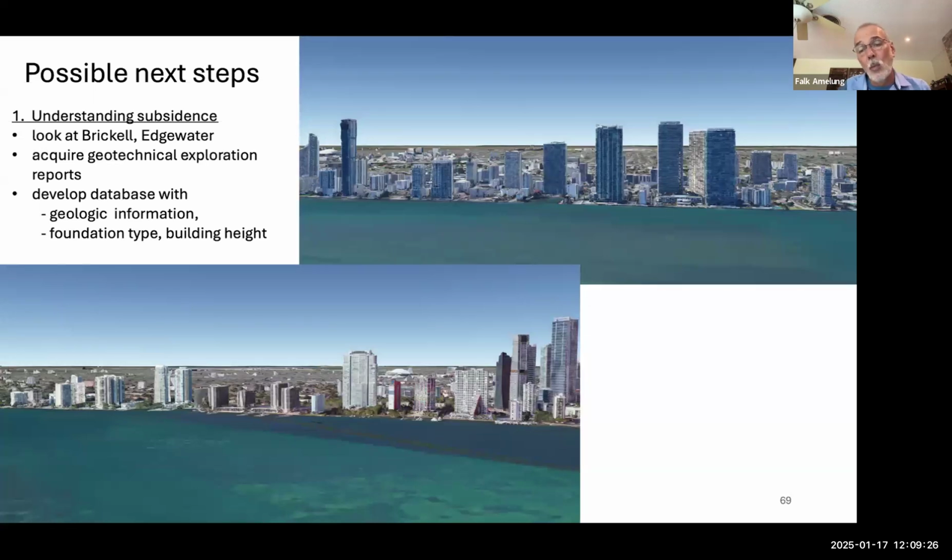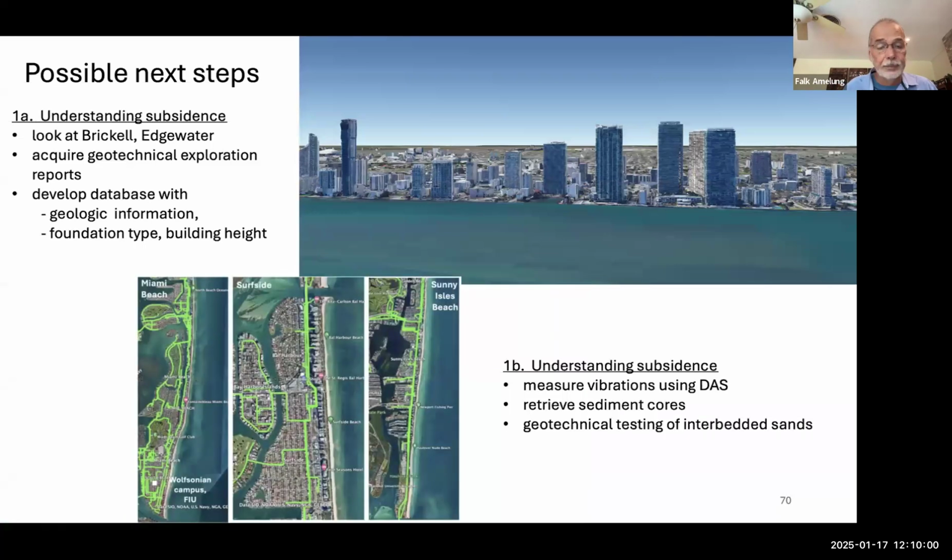So what we are hoping to do in the future, but at the moment we have no funding, and I'm not sure whether this is going to happen any time, is look, of course, at other places. It would be really good if we had those geotechnical exploration reports for all those buildings, a database of the geological information. That would be extremely valuable. Then we could compare the subsidence observations with the local geology.